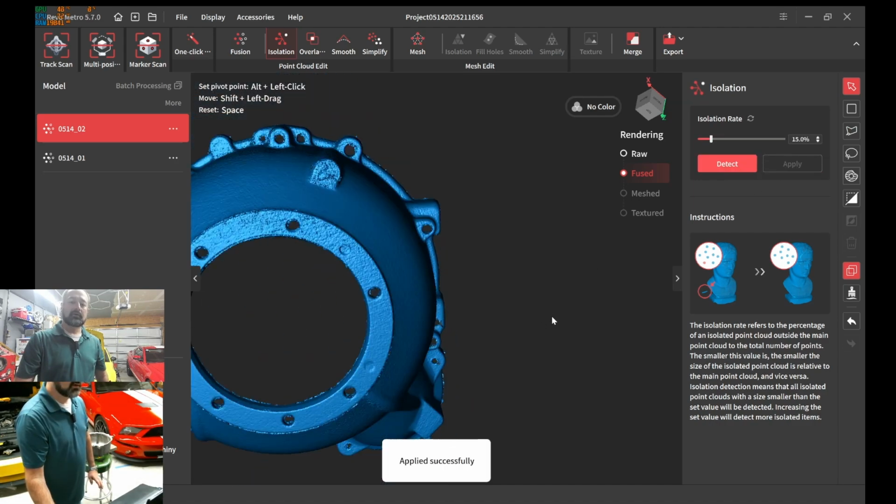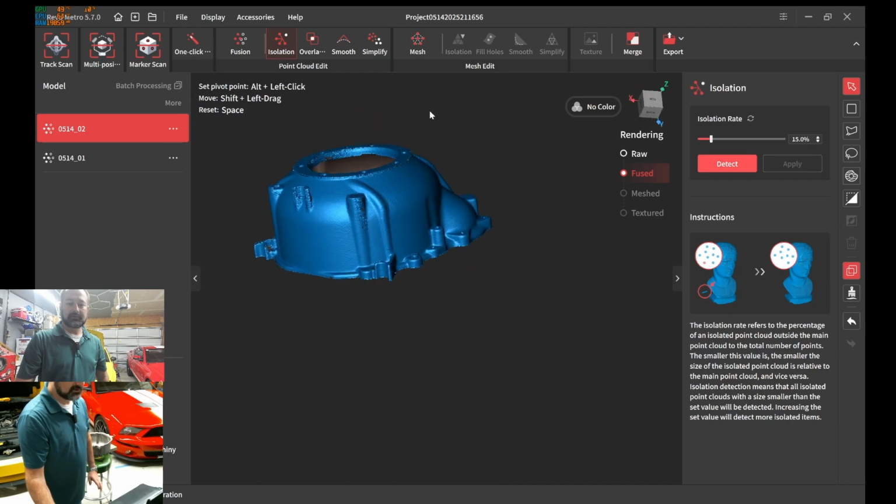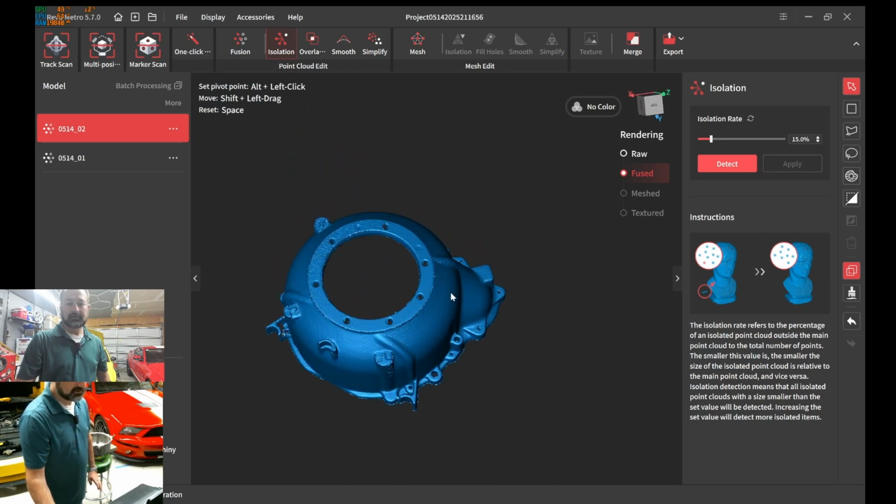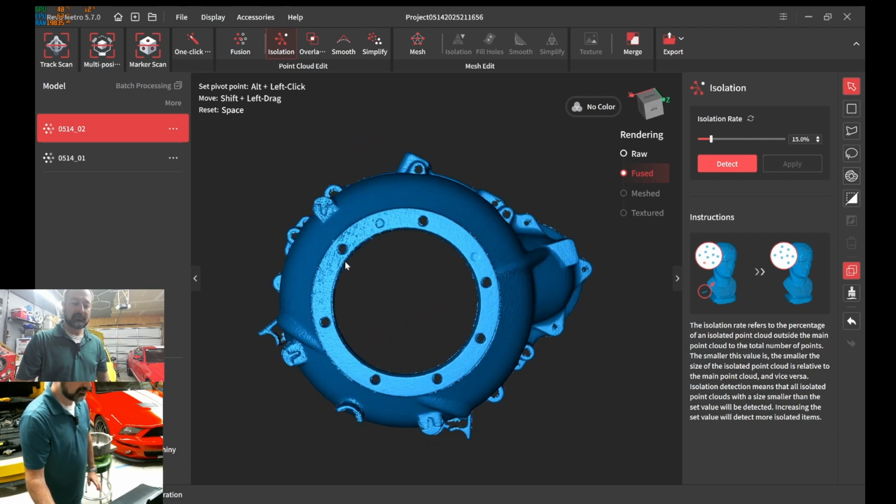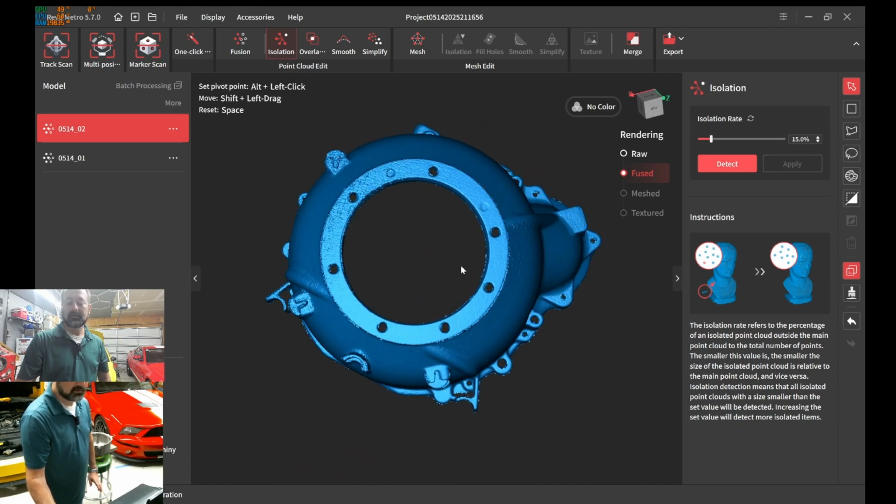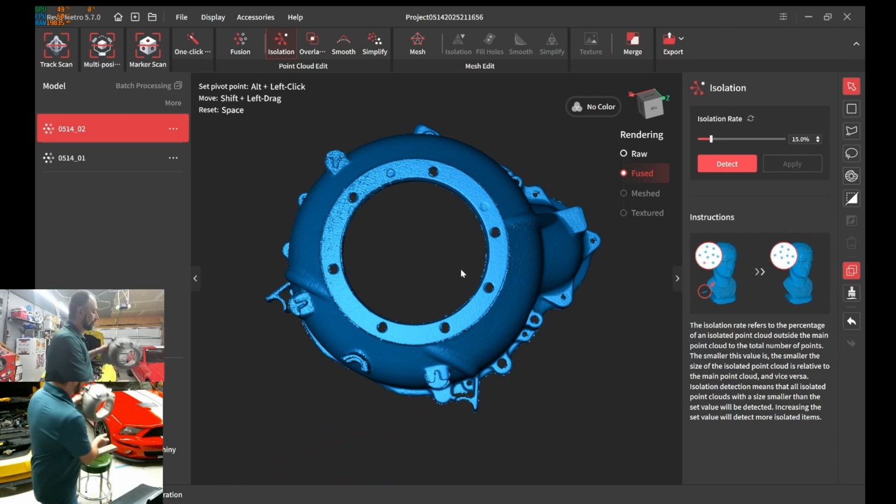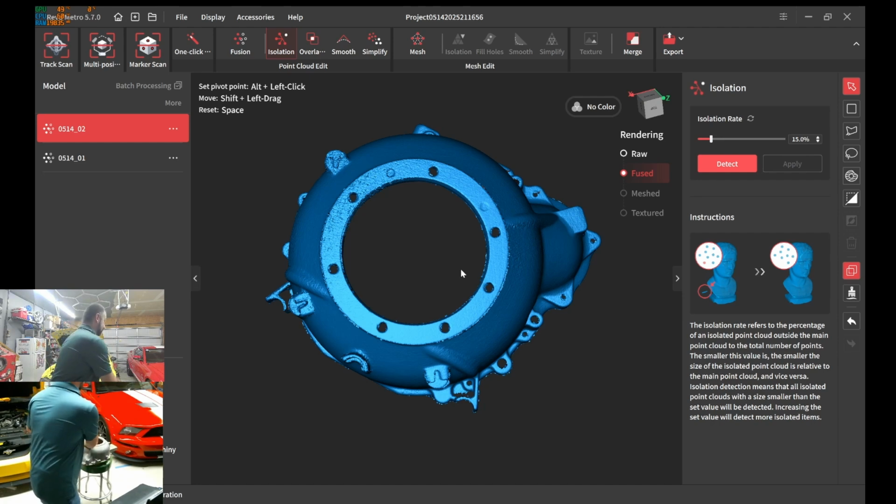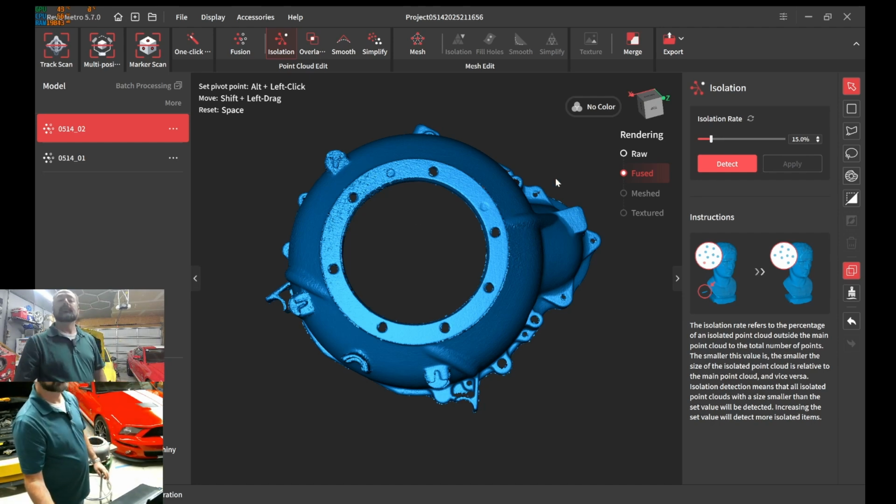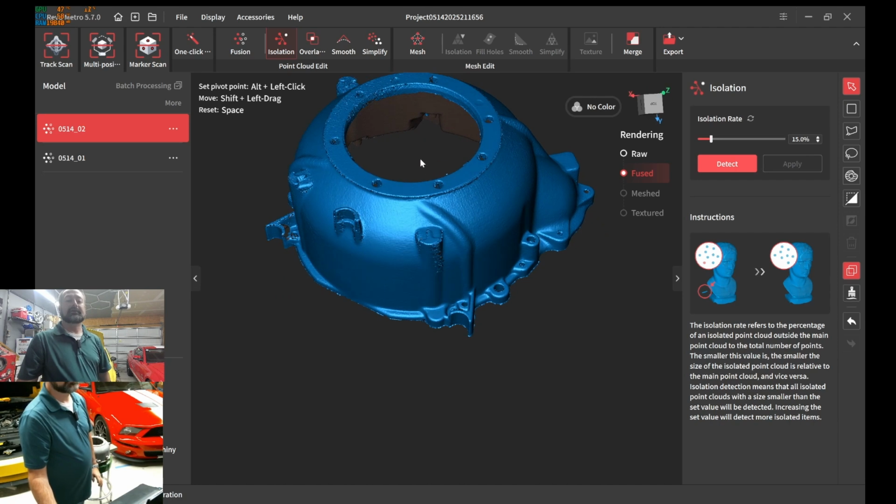I didn't see what it picked up on, but it should have picked up some more junk. I'll do isolation one more time. And these holes were filled in, so just keep that in mind. Actually, those aren't holes, those are little divots. And that noise you see right there, that's that uneven surface. So, not a clean scan. Not a clean object to scan, excuse me.